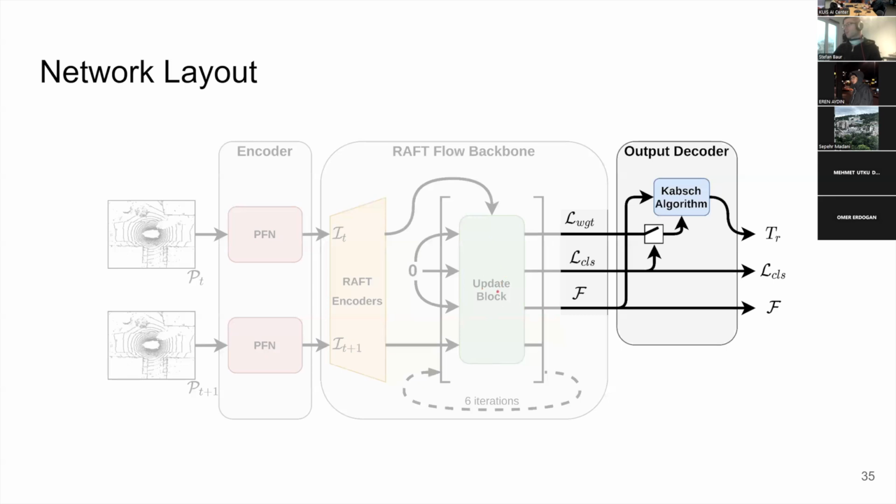It's a little bit complicated what's going on there, but it's not relevant for today's talk, so I would just skip over it. If you're interested in details, I would refer you to the paper.